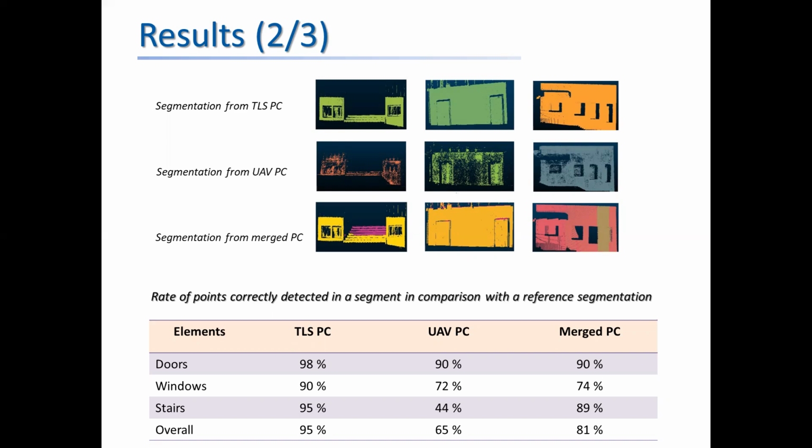But when we performed the integration of the two point clouds, the results were improved, and the extraction is of good quality over all the elements of the building and not only the facades.